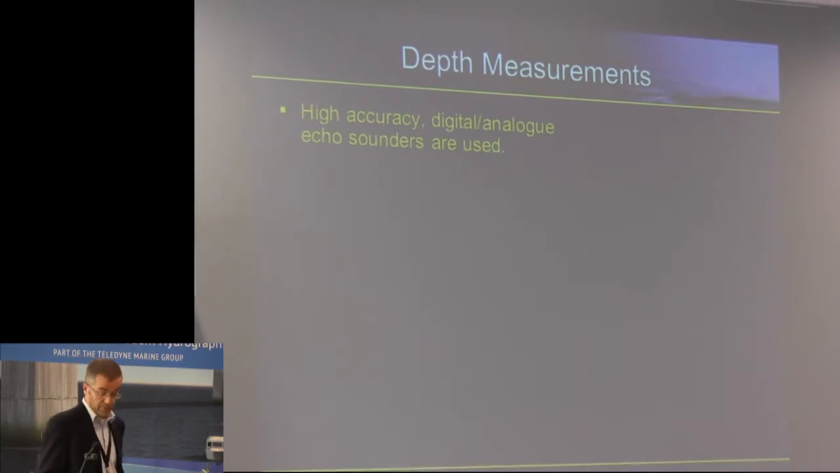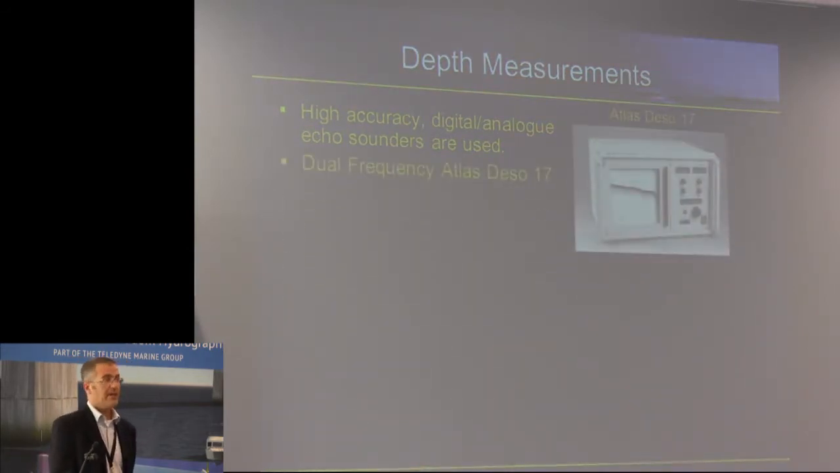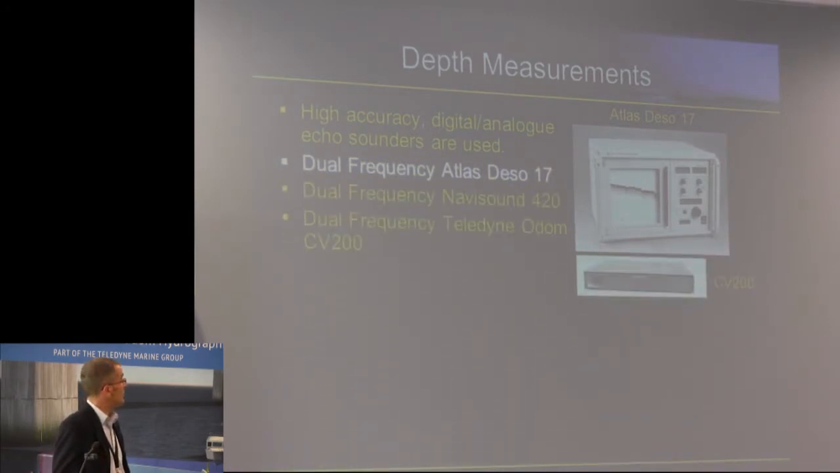So, how do we perform our depth measurements? So there you go, there's a blast from the past, the DSO 17. But very faithful tool and works very well in our waters. We have an Odom CV200 there. We have another Sound 420.